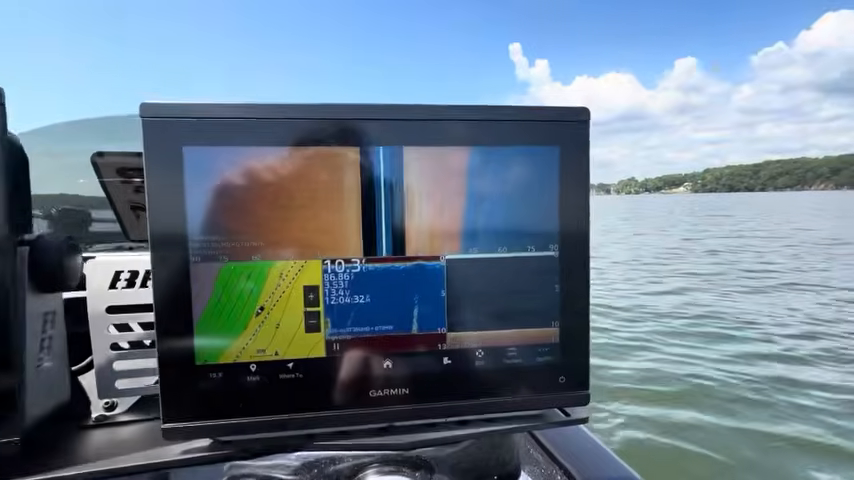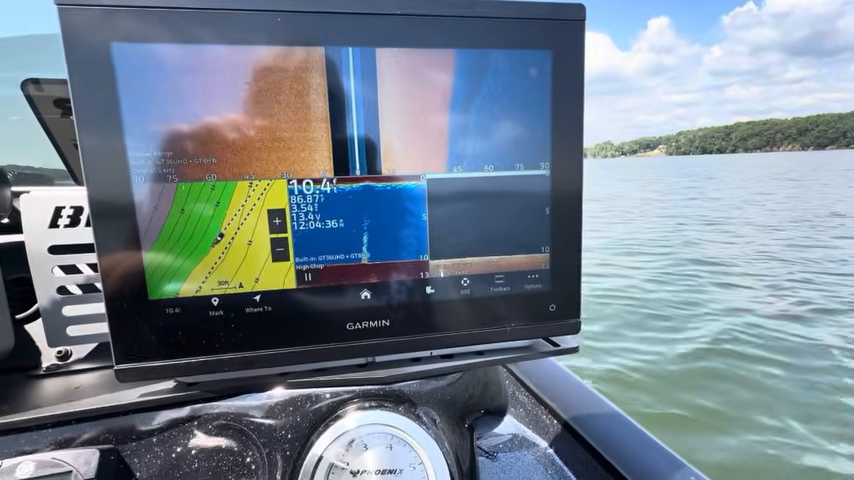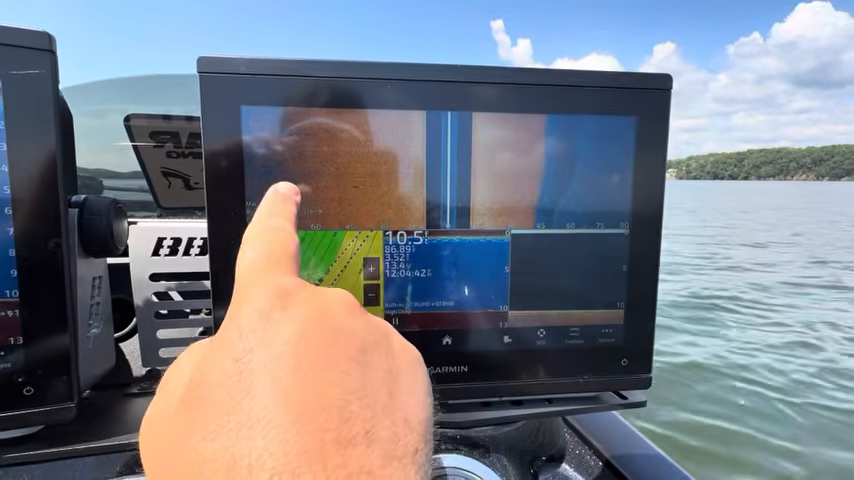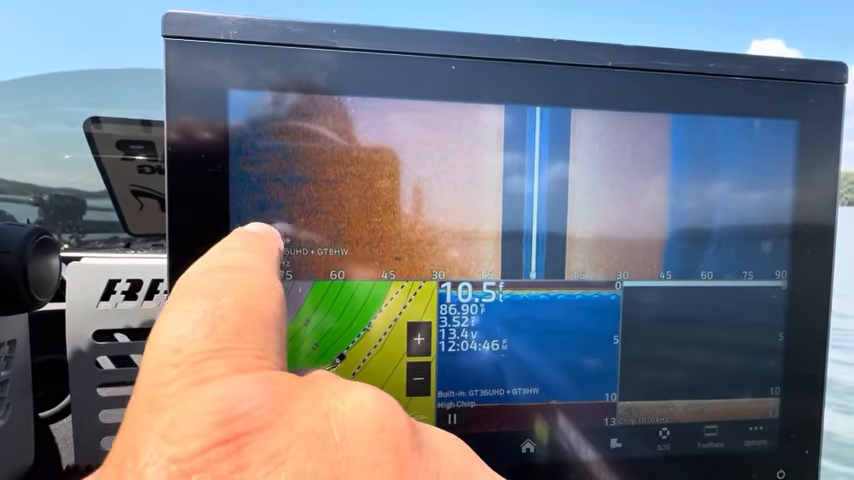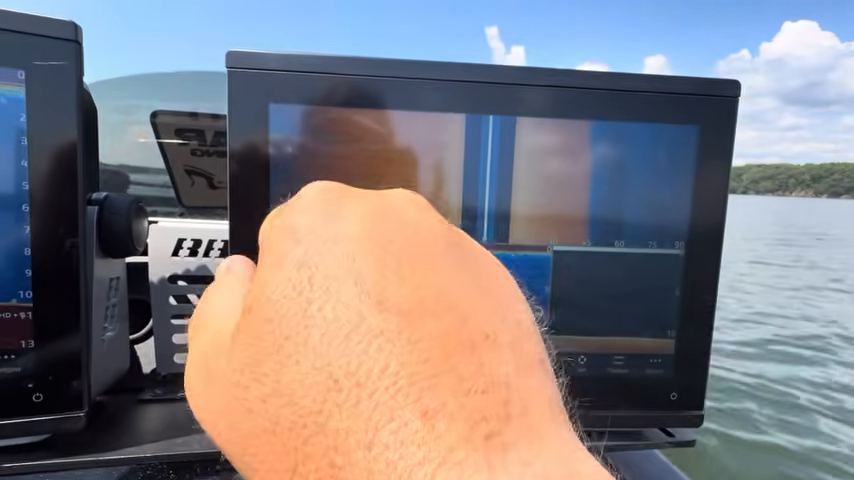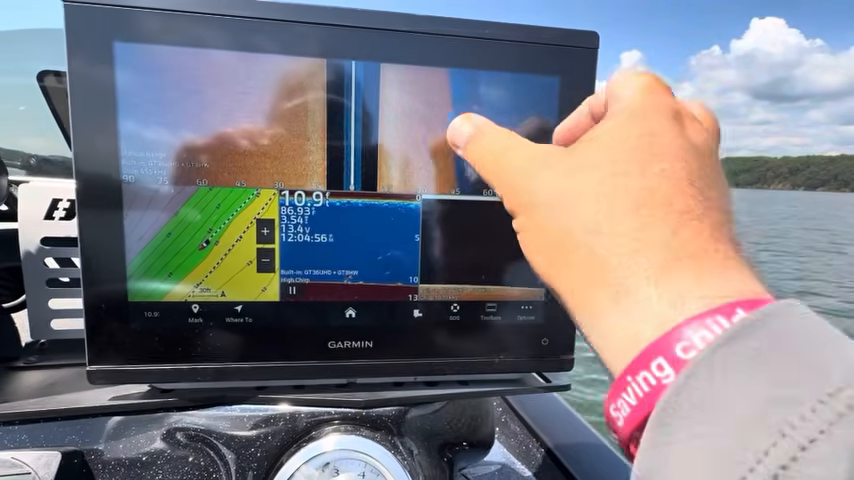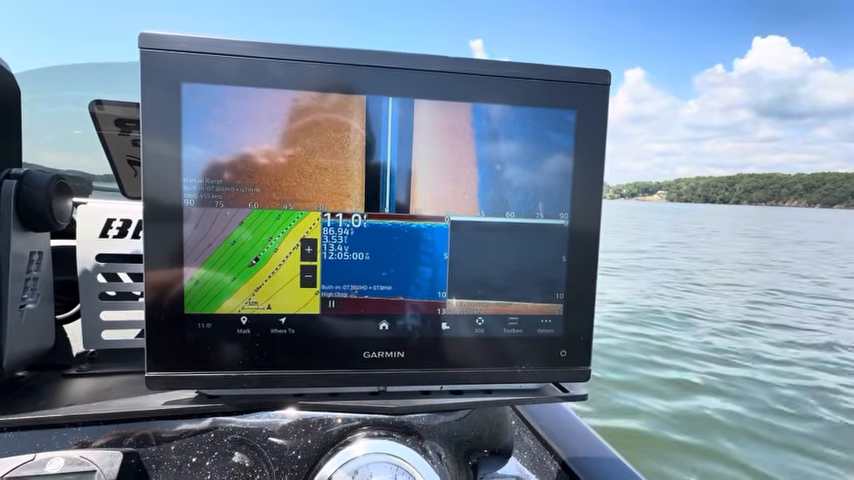So here we've got my SideVu on my Garmin. I've got it set to 90 feet right now, as far as from the sides. And you can see all the way out here to 90 feet. You can see it just starts to get a little bit dark, and you start losing some of the definition over there. Here we've got a drop off, so that turns dark real fast, so it just drops into that main river channel there.